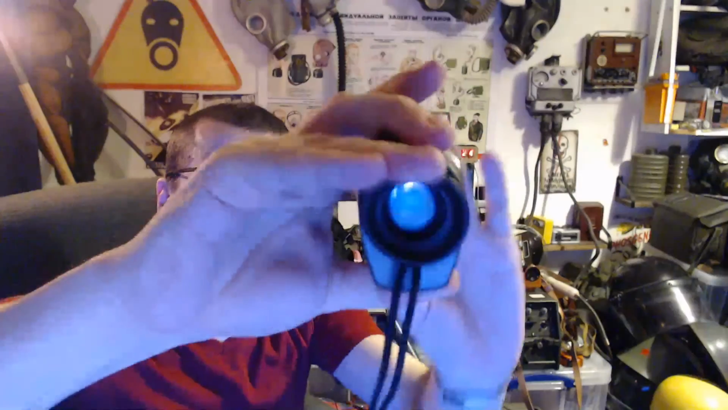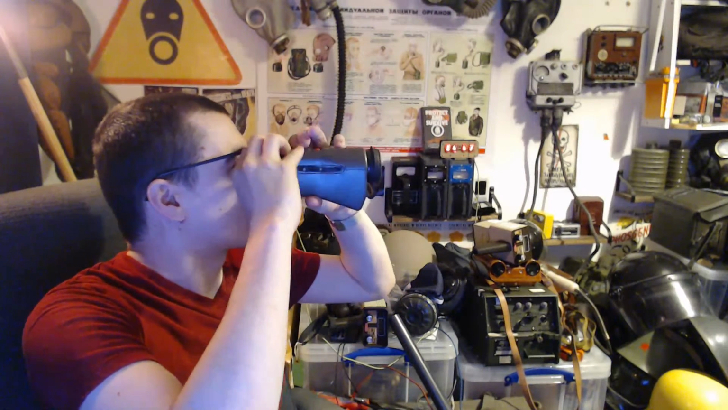It's probably not going to focus very well. Let's just pop that cover back on. It works better with the cover because it was just washing out. But this is a very good Gen 1 tube in this one. I've got a flare if you've not seen it. So this is a very good Gen 1. It's not quite as good as it used to be.